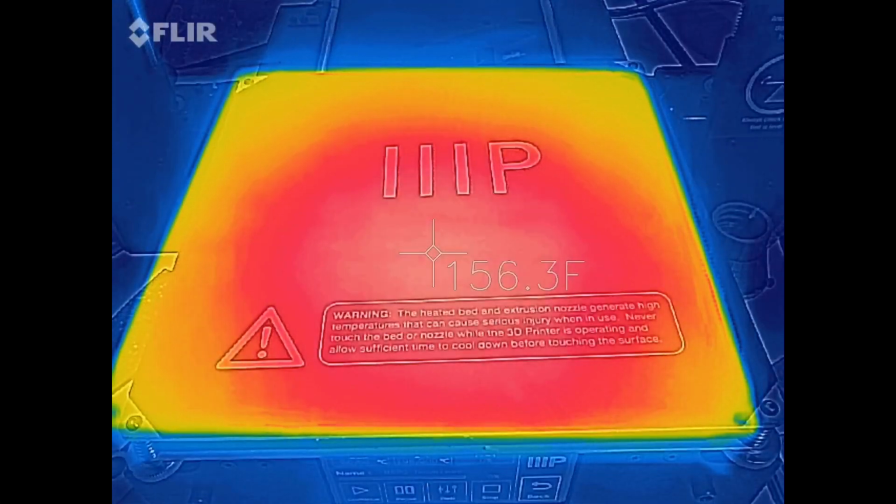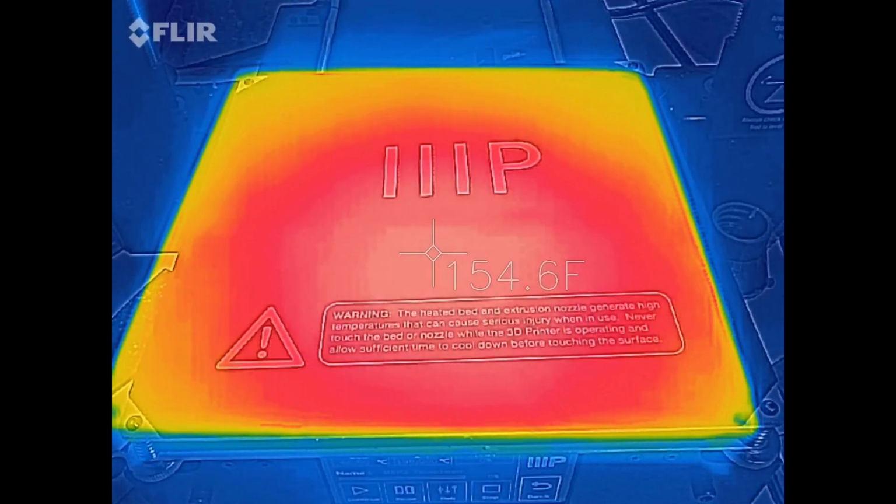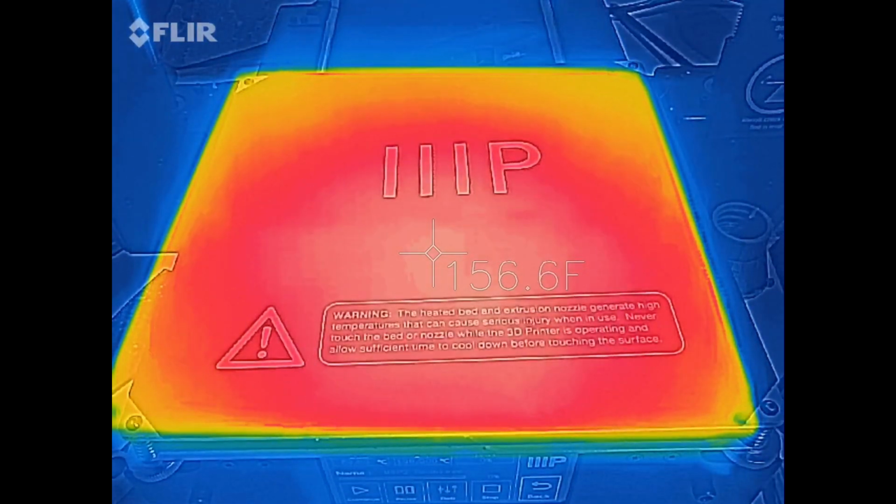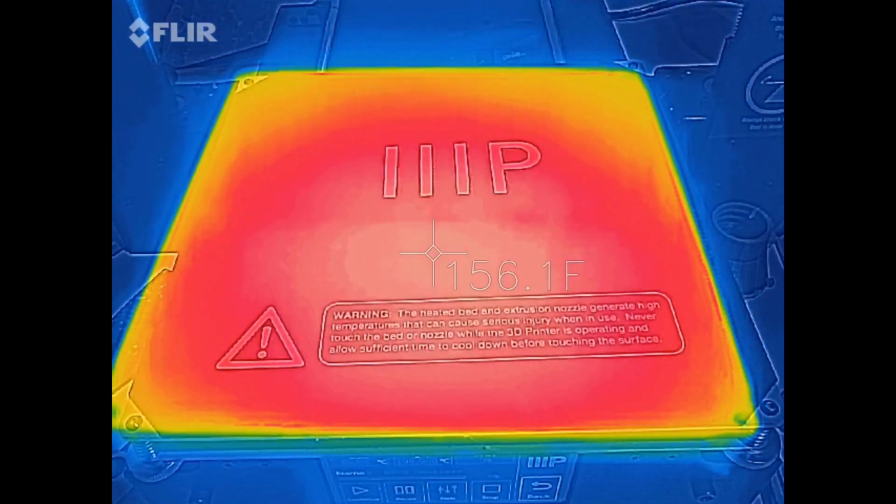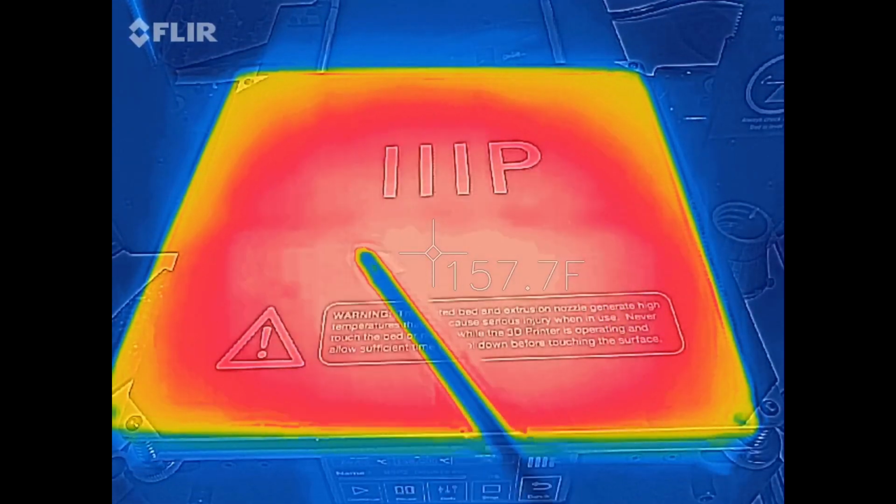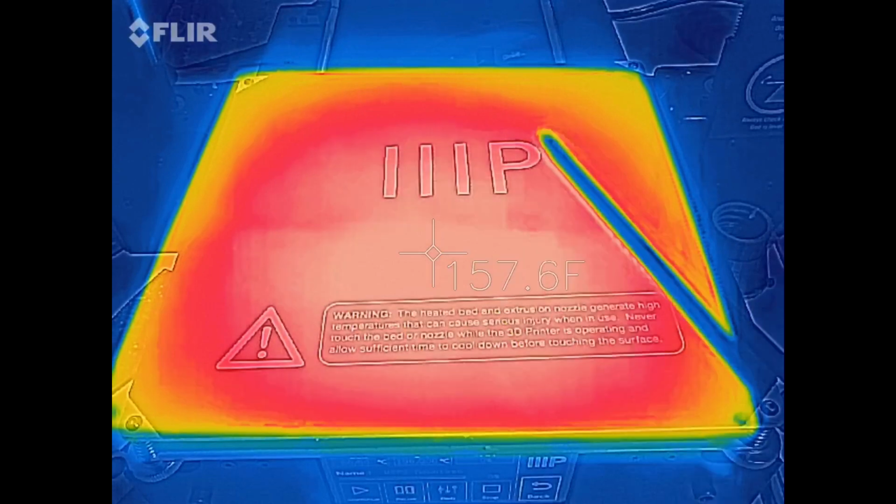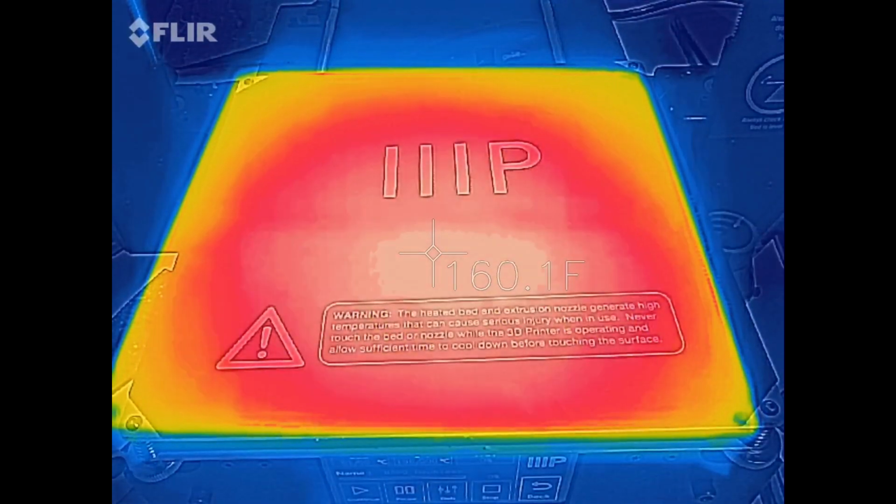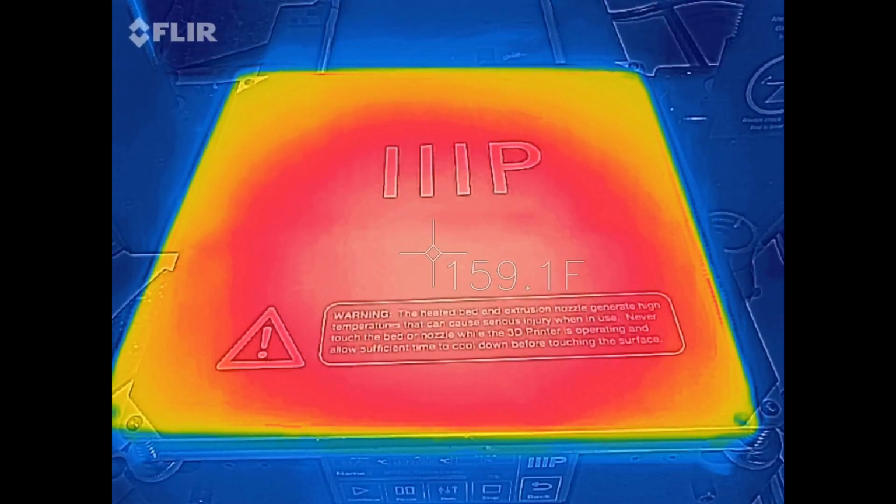Okay, got the new build sheet cover on. The bed's at 60 degrees, similar to before. That's degrees C. And you can see that the spot where I popped up that build sheet cover is gone. It looks much better. Even with my minor little dings in the build plate itself, it looks much better with this new sheet on there as far as infrared profile.